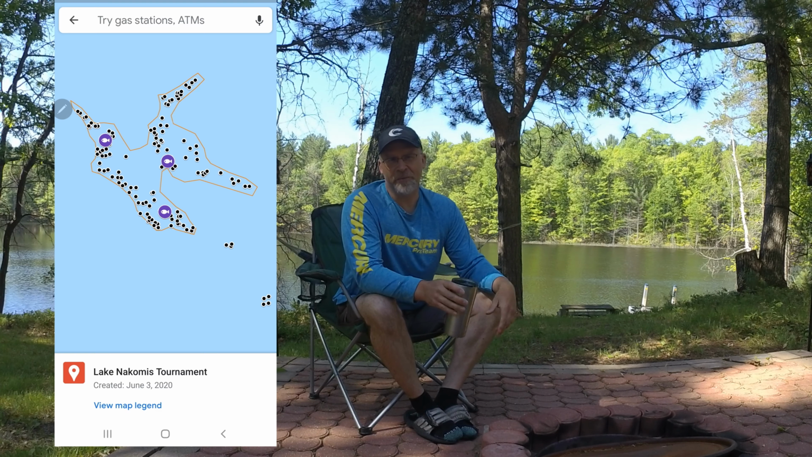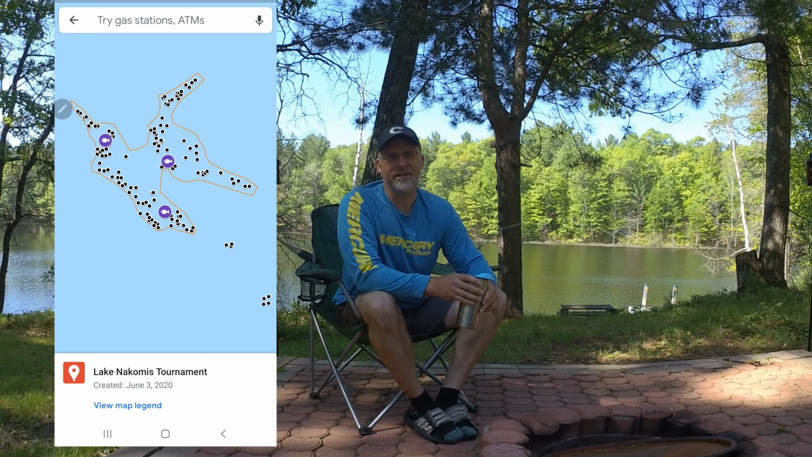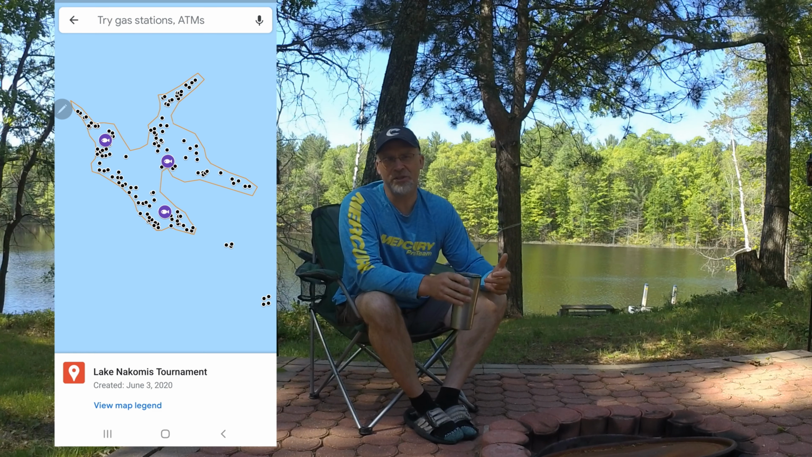So I use my cell phone essentially on a RAM mount on the front of my boat with my Garmin Panoptix LiveScope unit. I've got my Humminbird down imaging in the front, and then I've got access to the extent, the boulder areas, and the fish setup areas right on Google Maps.